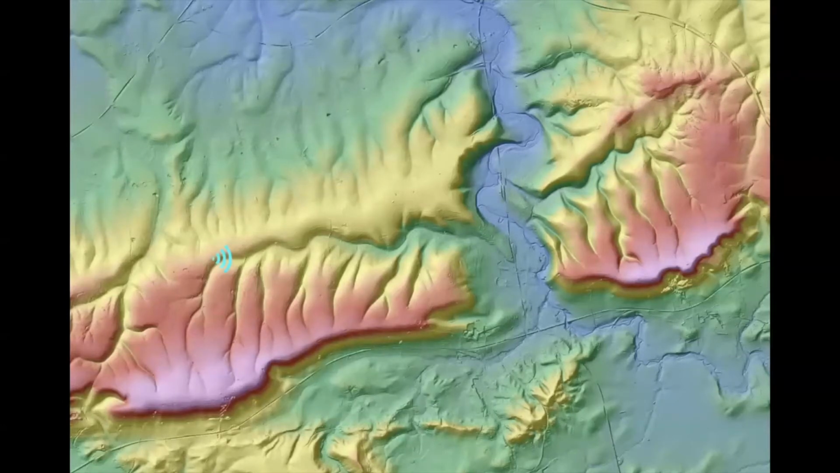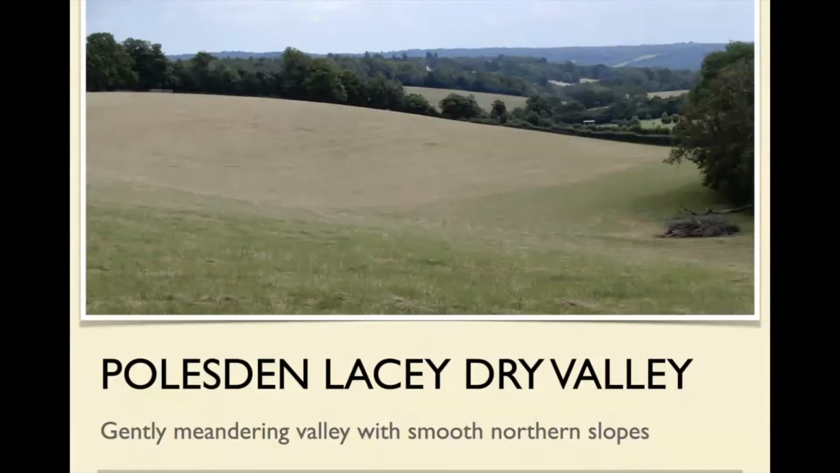Now we're going to look along the Polesden Lacey Valley, which is this one here. I'm going to show you some pictures down, a view down here, and then a view up at its end, because it comes up here and then turns up and sort of peters out. So this is the Polesden Lacey Valley. Again, this is the south-facing slope, so it's relatively steep, but nicely undulating and smooth. This is the base of the valley running beautifully meandering down through here.